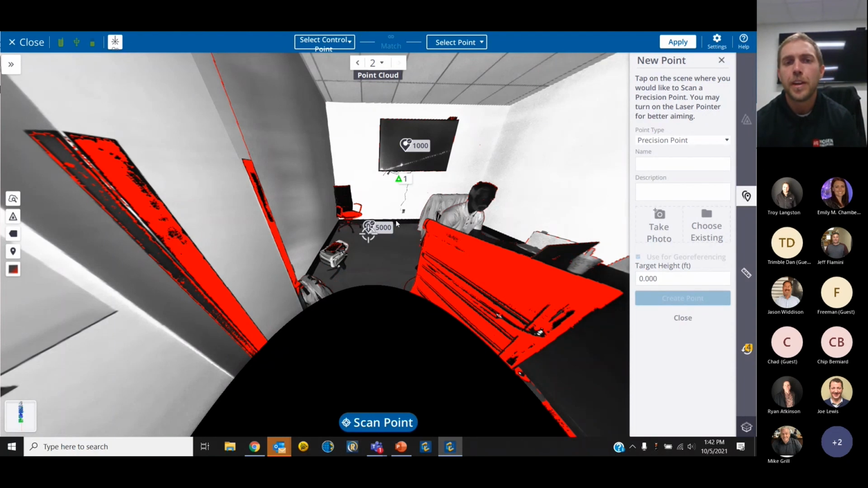Okay, so we have created a single control point. Like I said, for a normal georeferencing workflow, we would want 3 or 4. The example we're going to take a look at here in just a little bit has 4 control points in there. But while we're in the georeferencing tab, we'll at least look at what that will look like.